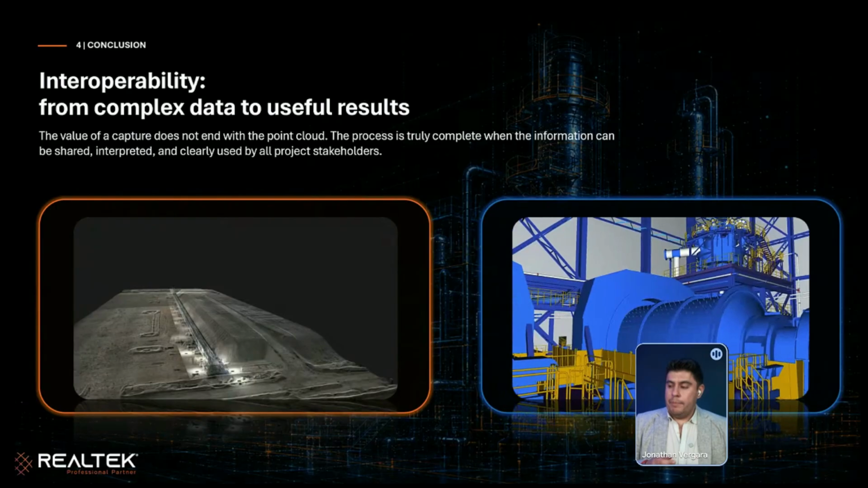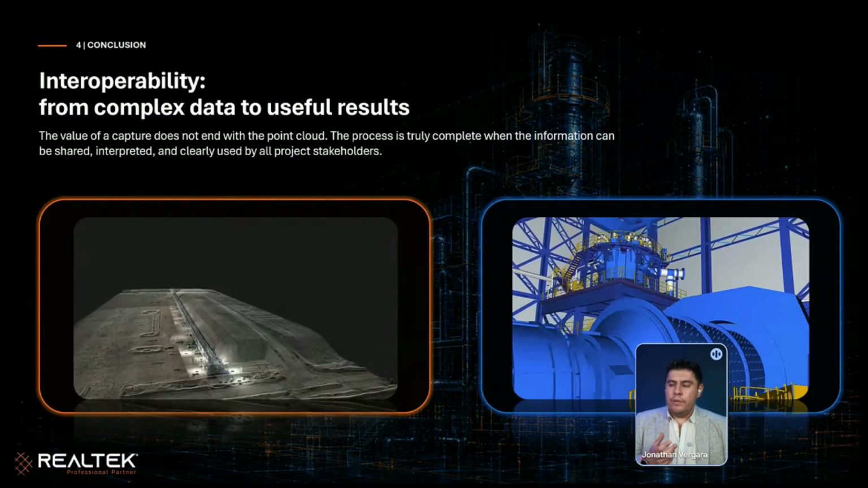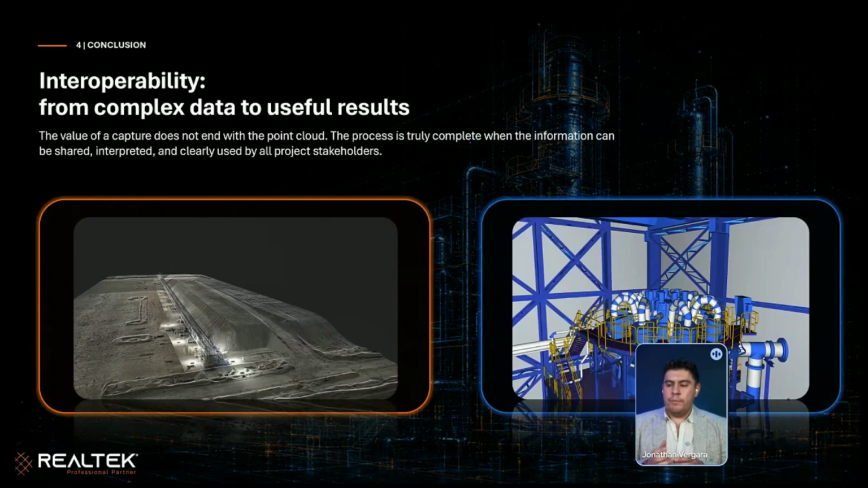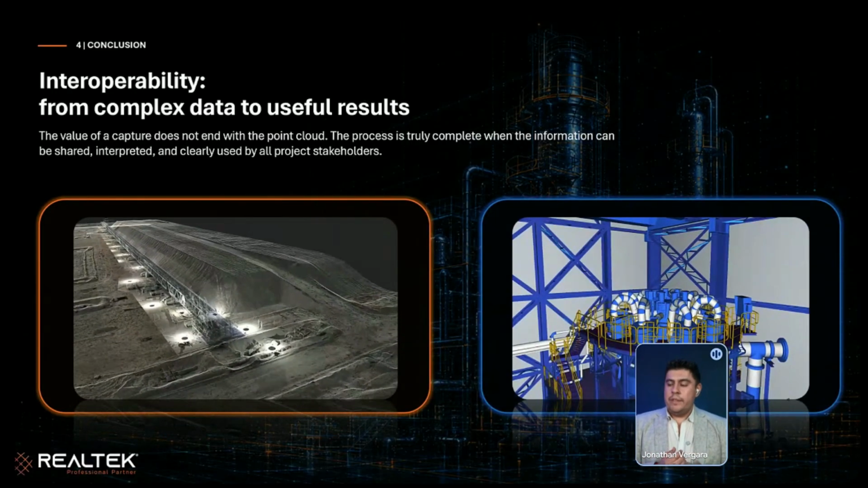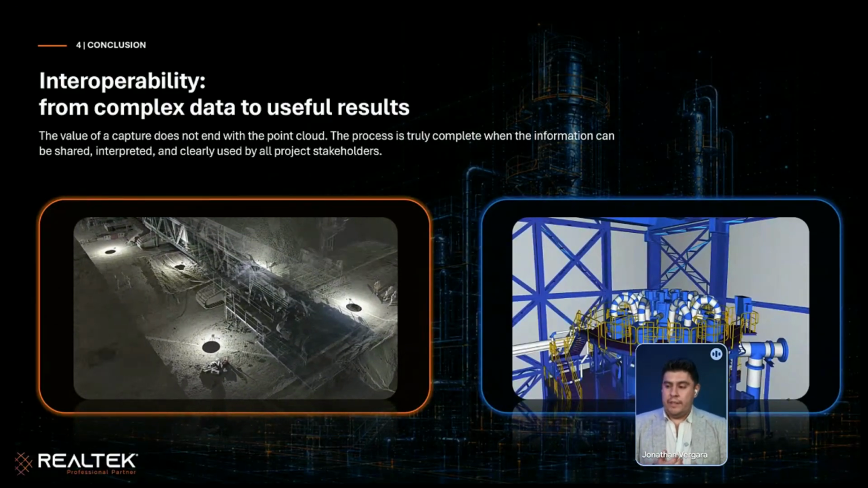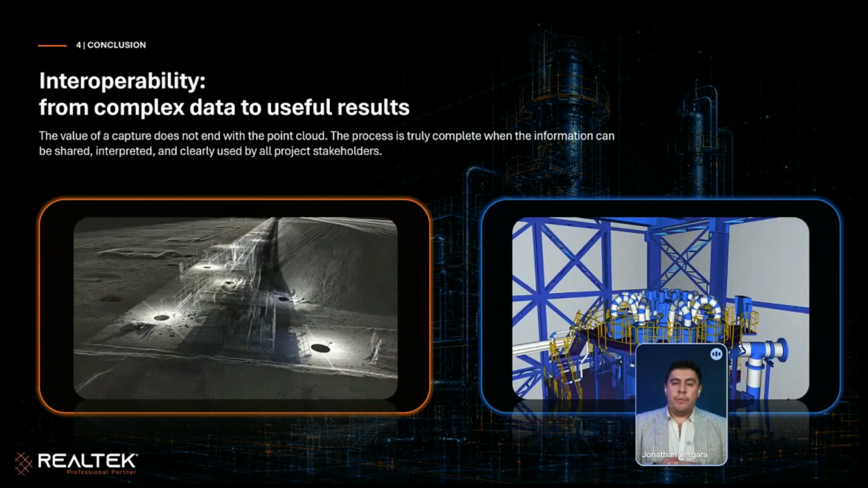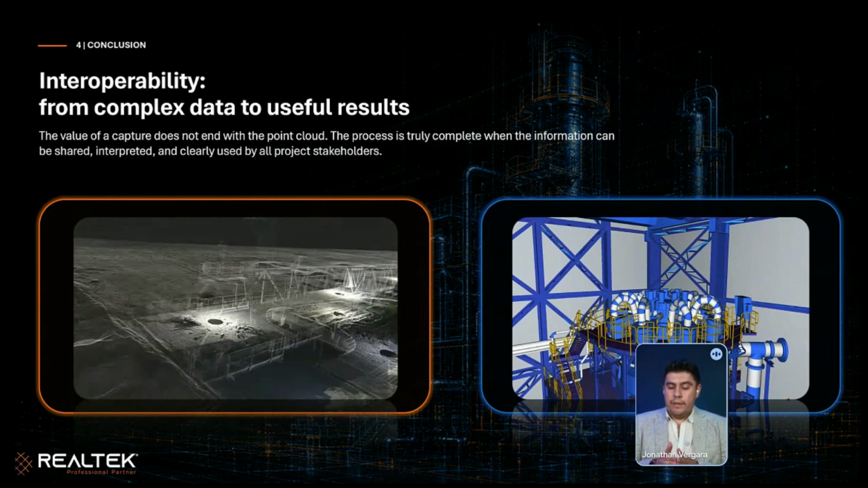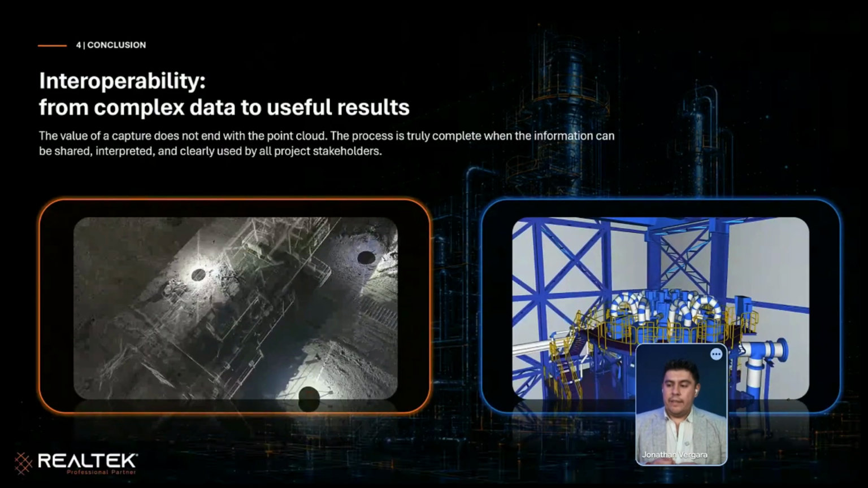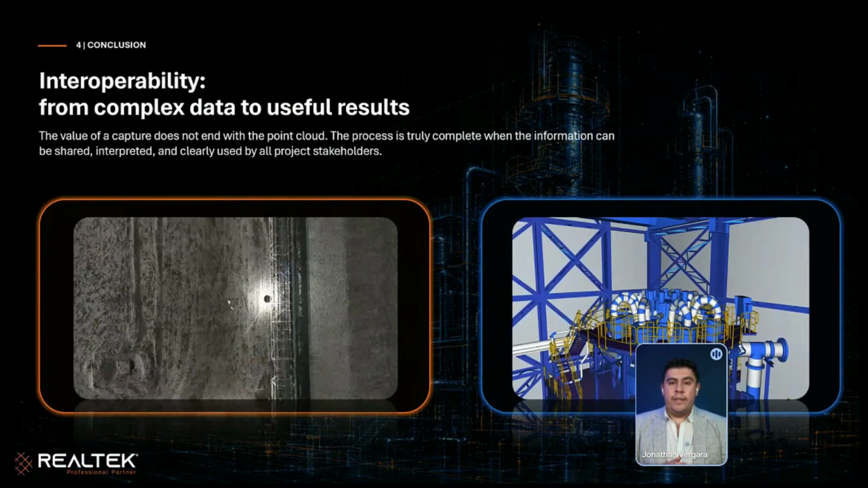But you need to think that not everyone knows, or not everyone has a computer or a very big software to manipulate this. So it's our responsibility to obtain other digital assets like virtual tours, Gaussian splatting, drawings, 3D models, to give that information to the rest of the stakeholders, and this information will be useful and friendly for anyone.